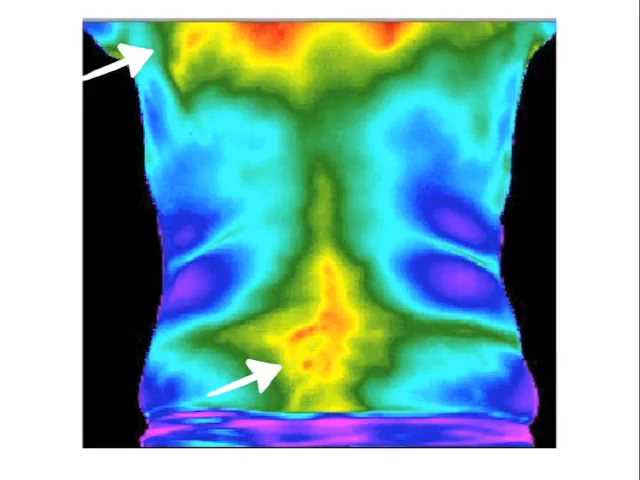I will now show you some images that clearly show imbalances in the body that are treatable by acupuncture. The arrow in this picture points alongside the spine. As I show you these pictures, imagine how you would treat the patient if this was a patient in your office.